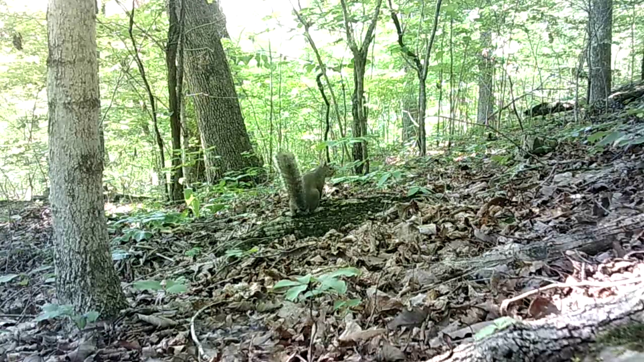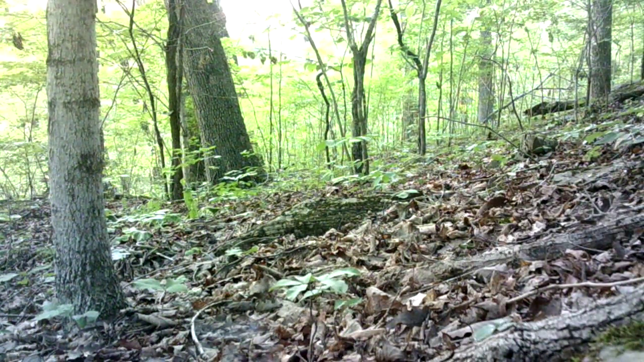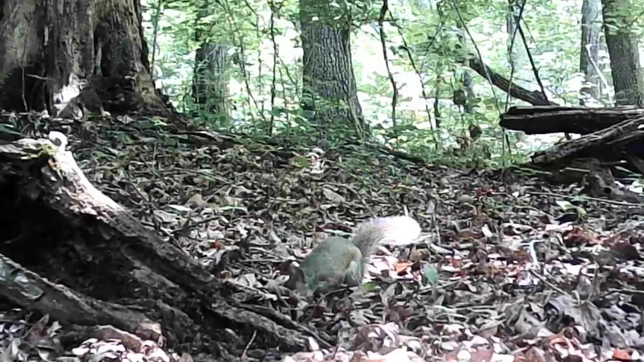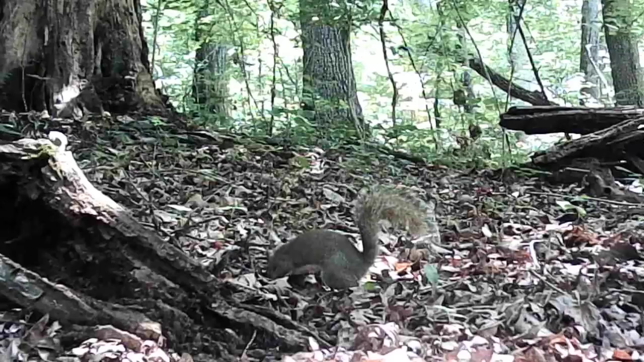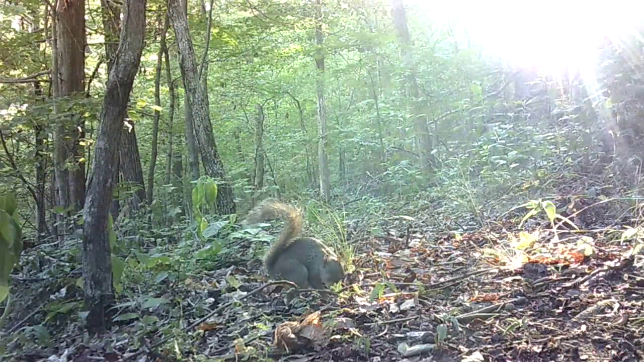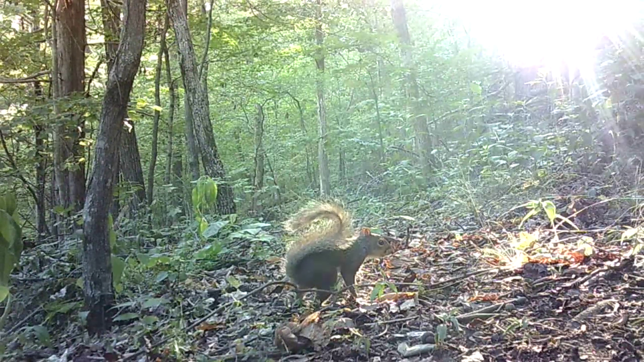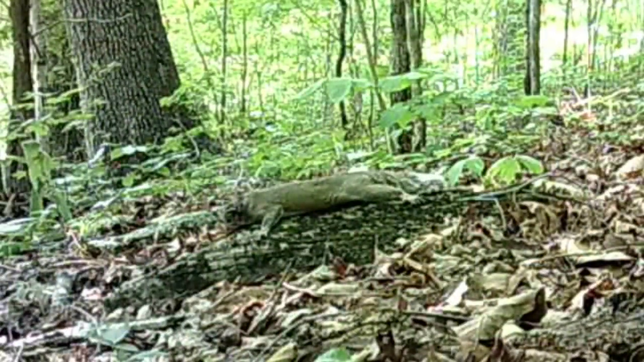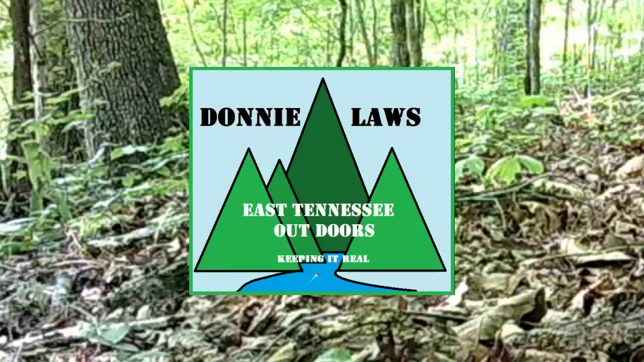Well, it's time for the squirrels. They're always in these woods all day long. But I know it gets hot on them. And they're acrobats, ain't they? But they're always foraging, always scratching. But they have a good time. But they've got to relax one way or another in this heat. Ain't that common? Well, that's just what's stepped in front of the cameras this week, guys.